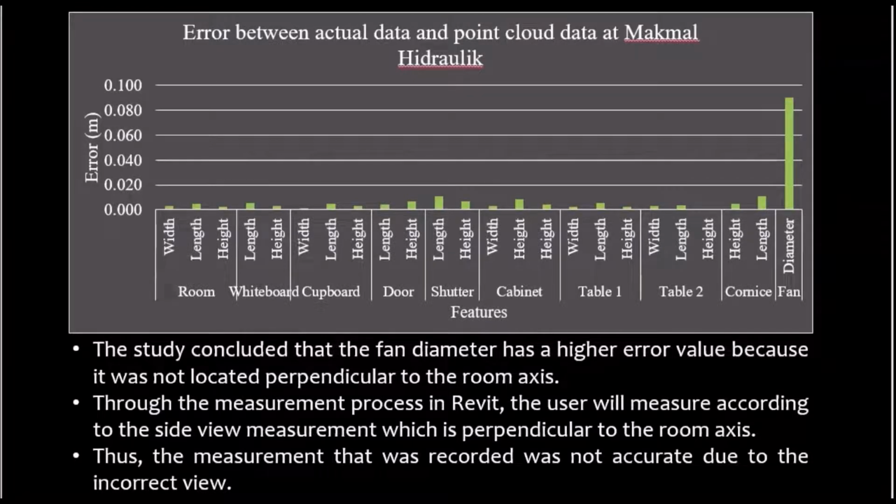The study concluded that the fan diameter has a higher error value because it is not located perpendicular to the room axis. Through the measurement process in Revit, the user will measure according to the side view measurement, which is perpendicular to the room axis. Thus, the measurement that was recorded was not accurate due to the incorrect view.